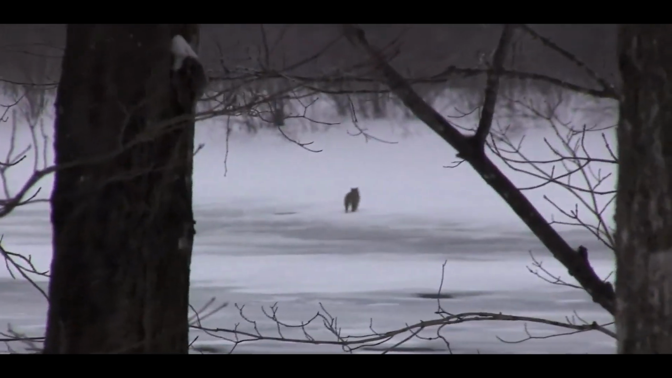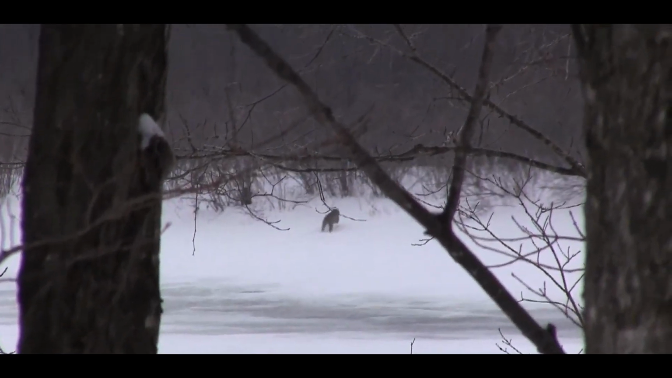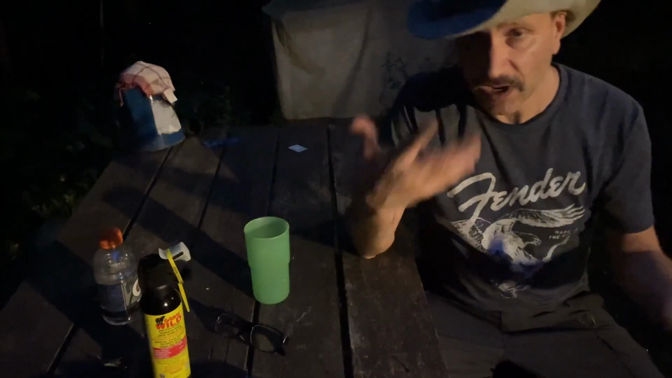Happens, right? I've seen them not just on the trail cams, but I've actually seen them on my property and seen them across the creek as well. We also have our share of wolves and coyotes.